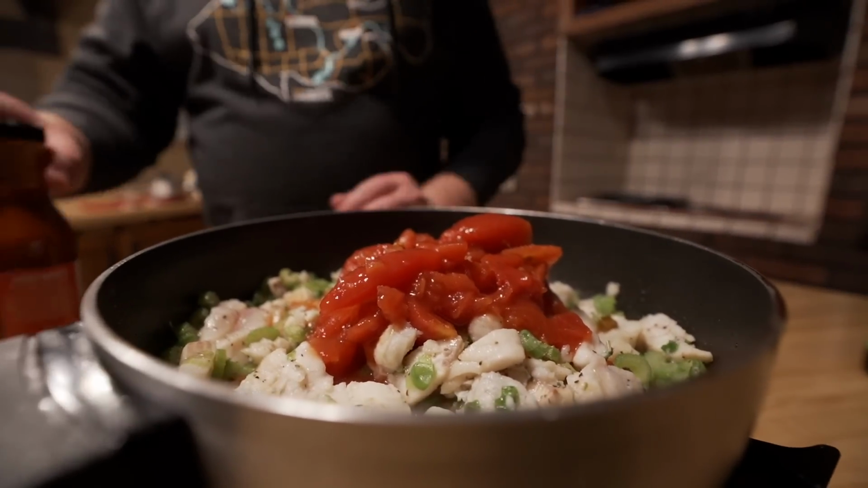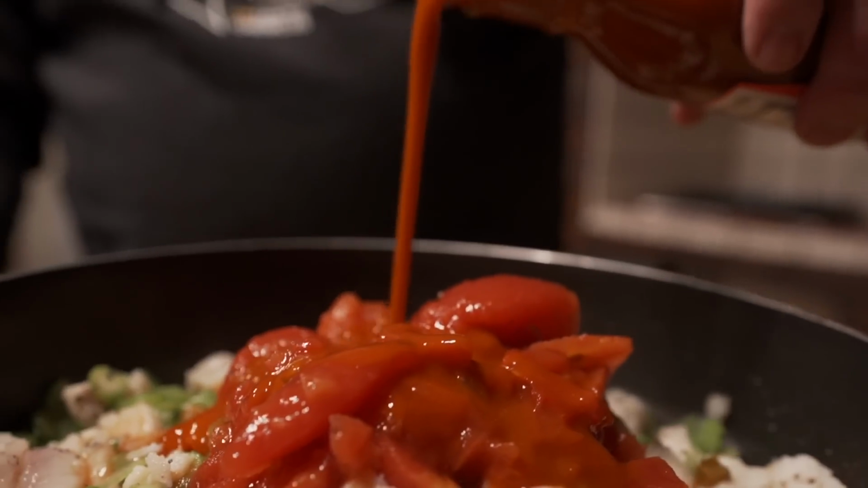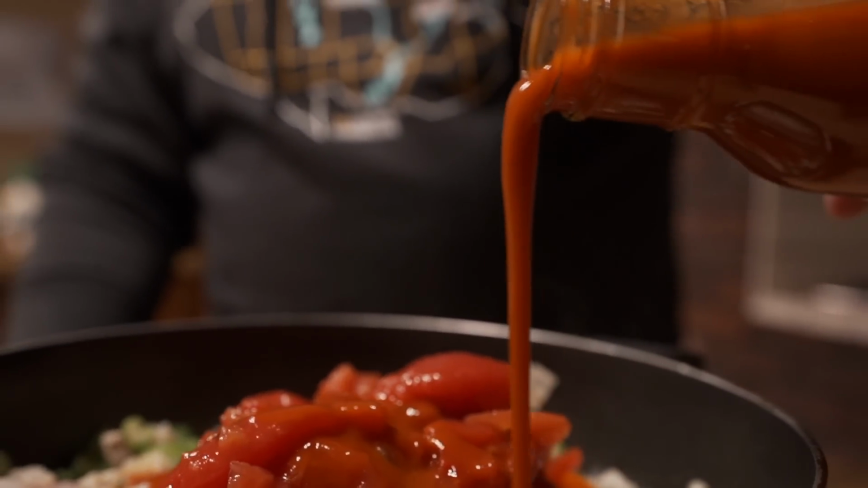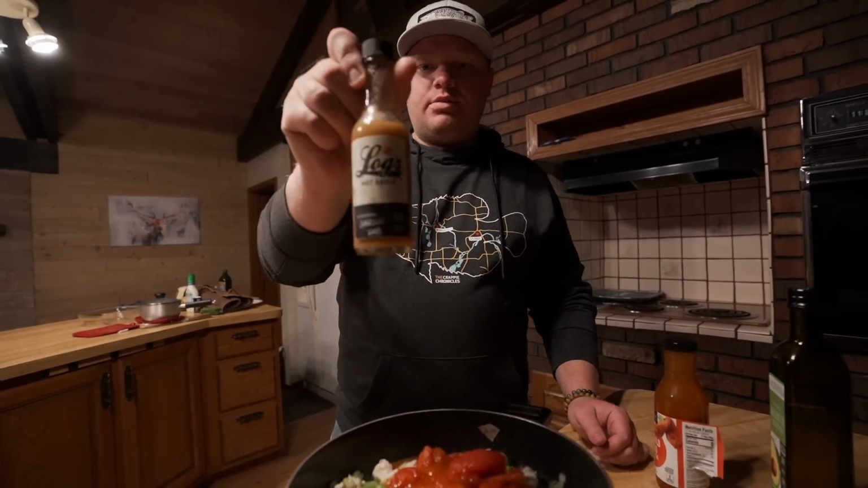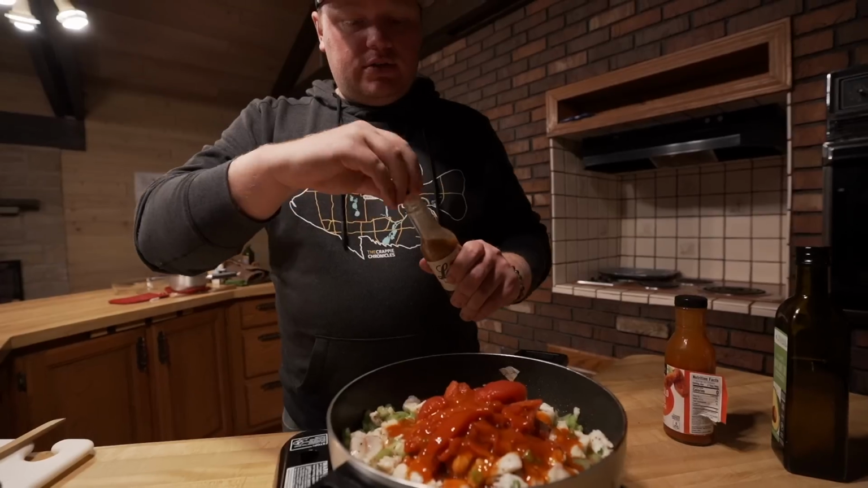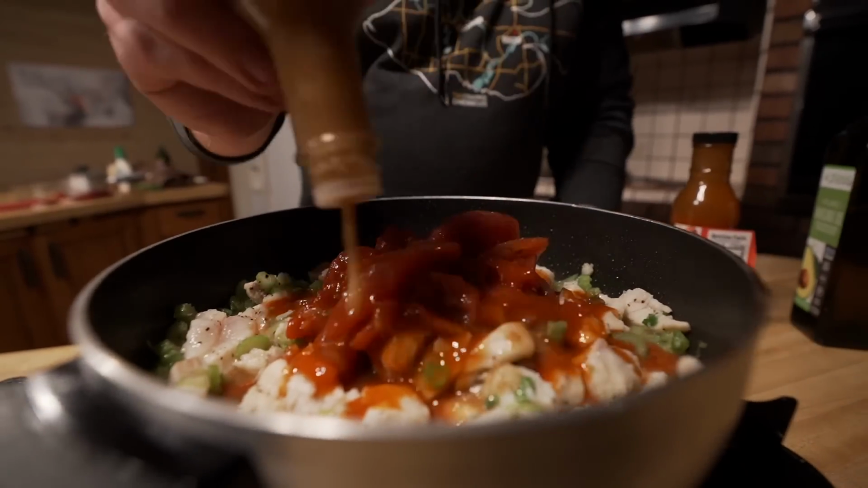And then I'm going to do about 1/2 cup of buffalo sauce. And I'd like this to be a little bit more spicy, so I actually have a little bit of hot sauce right here. I'm going to add this in here. This particular one is a garlic habanero hot sauce. So I'm going to add that in to just give that buffalo sauce a little bit more fire.